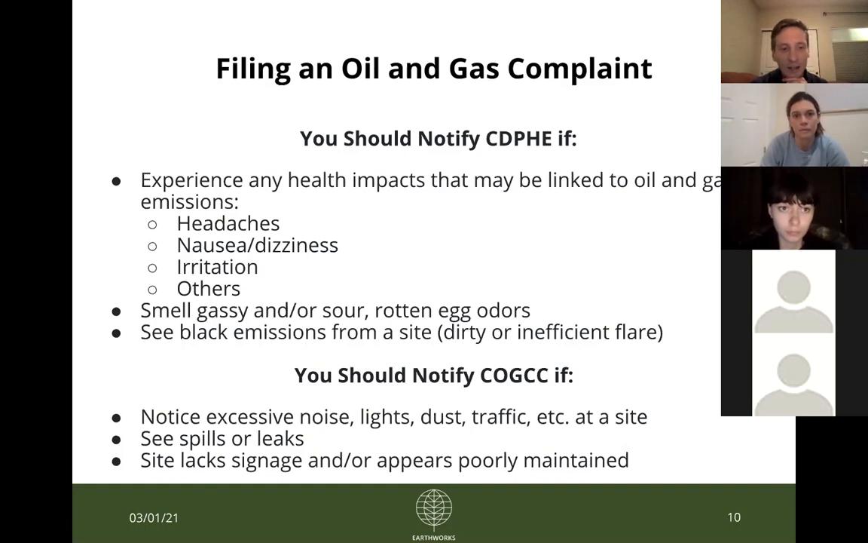And again, if the site lacks signage or is poorly maintained, or the fence line's falling over, you just notice something about the site that you find problematic, then you can use the COGCC form. And if you're concerned about tracking your complaint like us, feel free to also file in both places as well. Just know that if it's air emissions or health related, they're going to forward that on to the CDPHE.